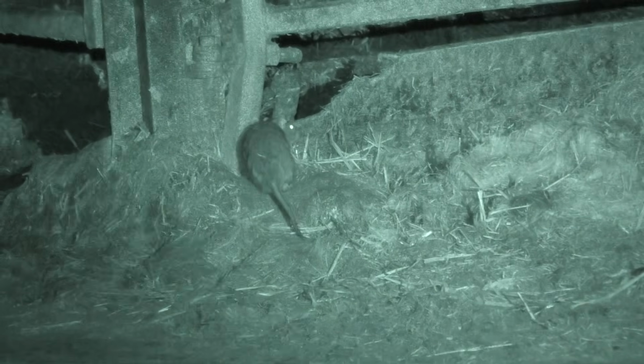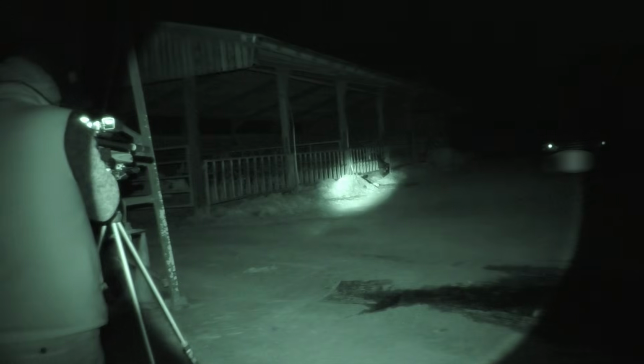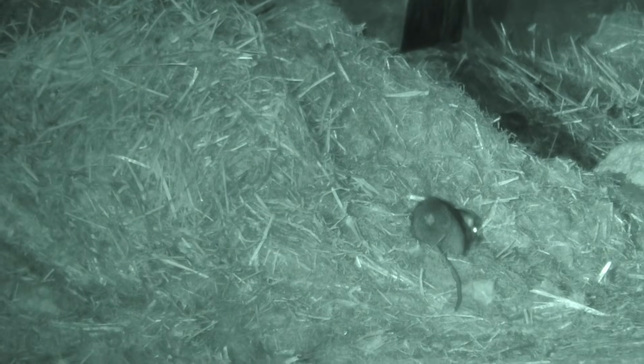Sometimes you just can't get that shot away, such as this rat here, which runs a little bit, stops, runs a little bit, stops, keeps hiding. You just never get that chance to quickly get that clean dispatch. So this is another one which just quickly gets away. As you can see here, there's cattle just behind, so me and Lofty decide that this isn't a safe position. So we move around slightly to the right, so we're shooting more directly at the rats, so there's nothing in the background.